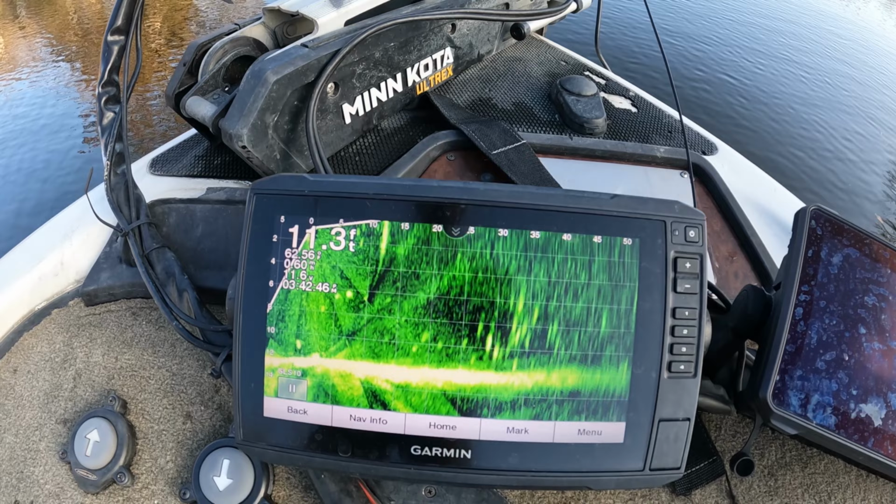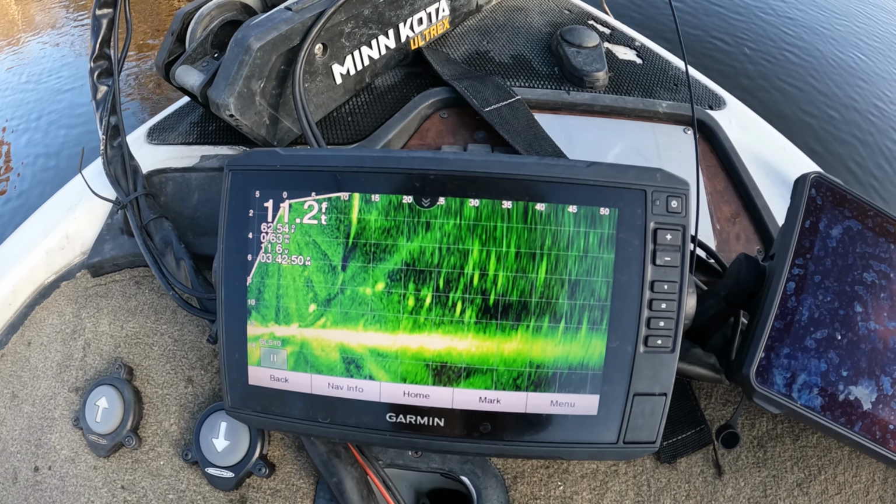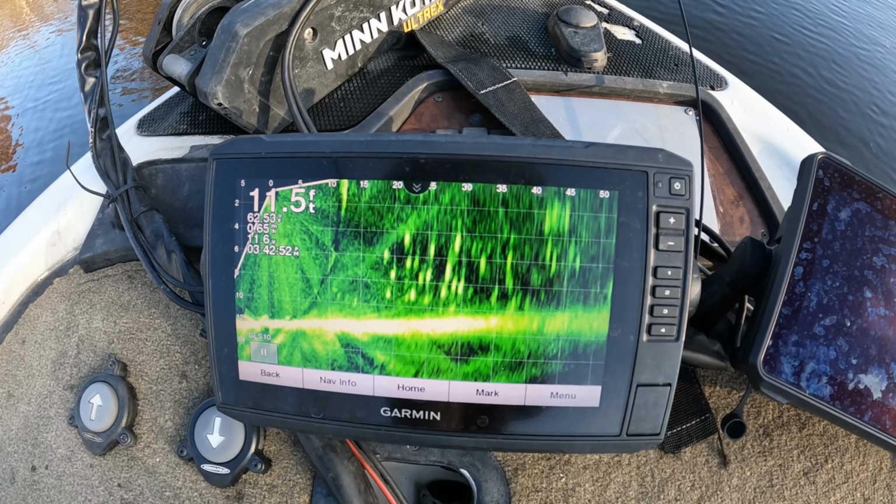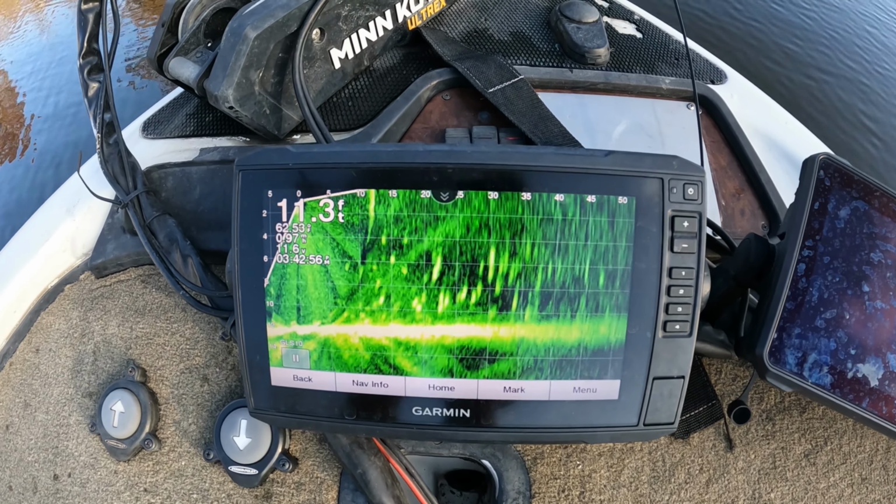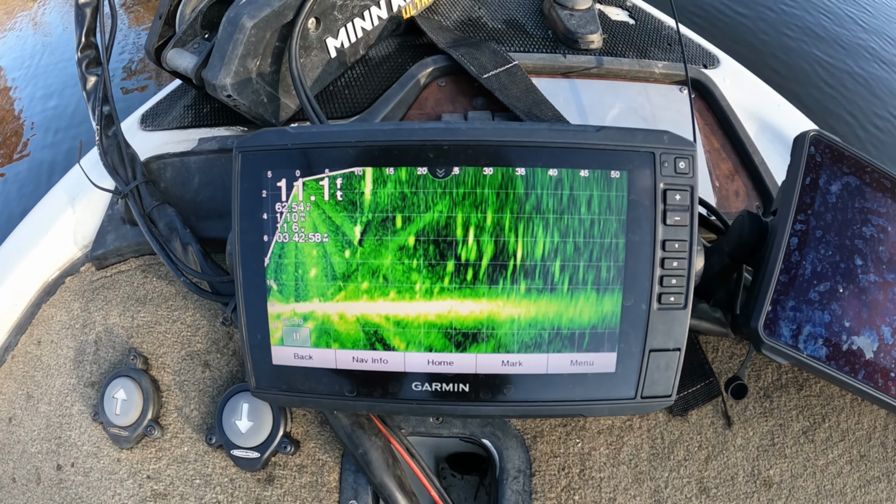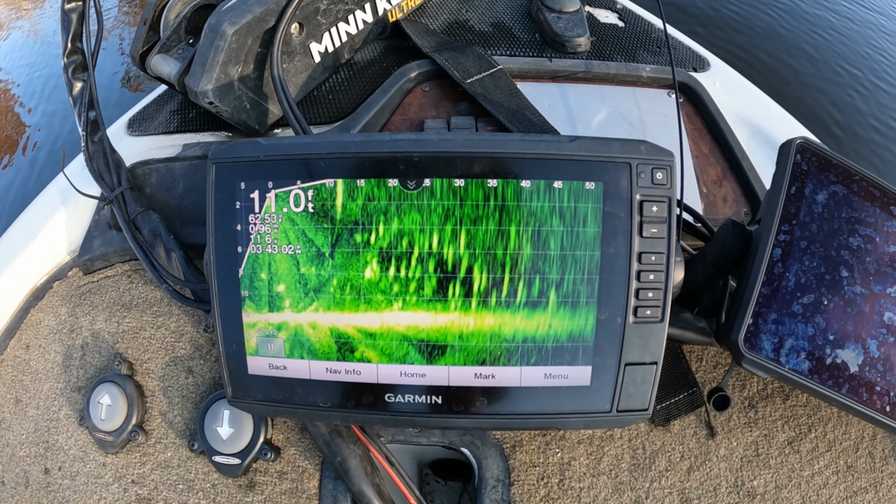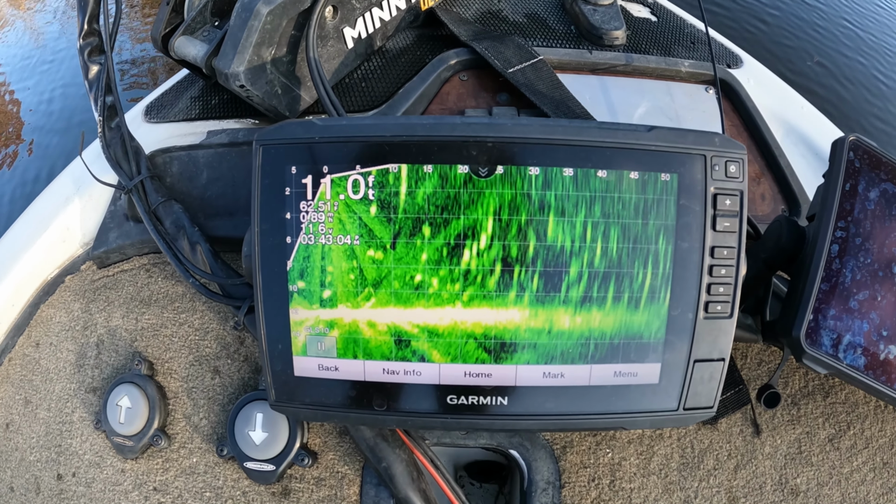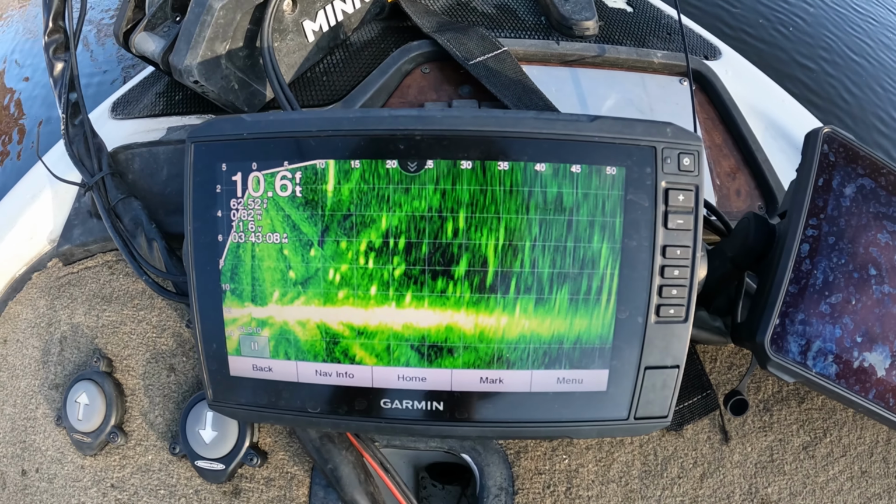So here what you're looking at, that's mud shad. See how they're spread out top to bottom, bigger marks, great big ones. I mean, that's mud shad. They get up in these upper ends of these rivers in the fall and the winter by the millions. So now you know what you're looking at. That's a big waste of time trying to fish through that.